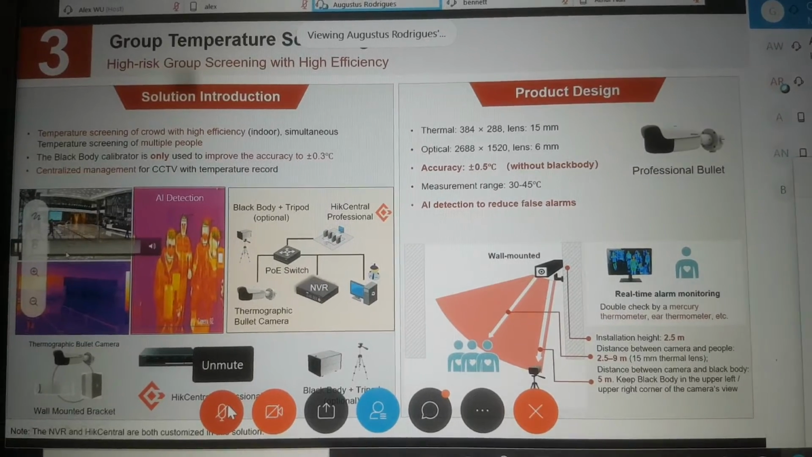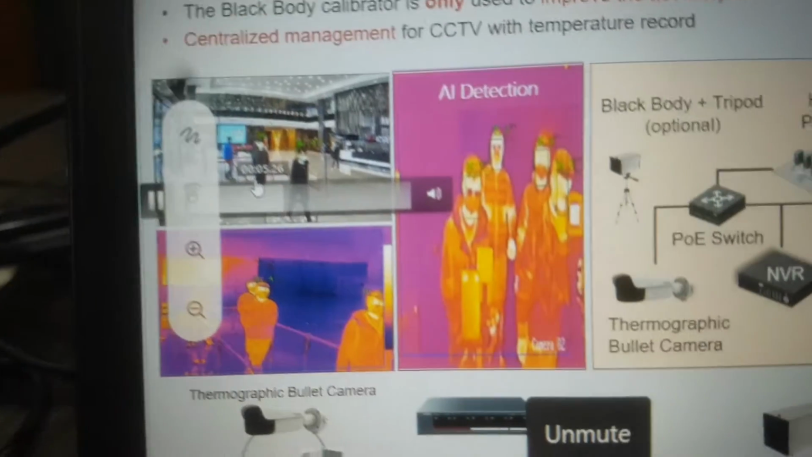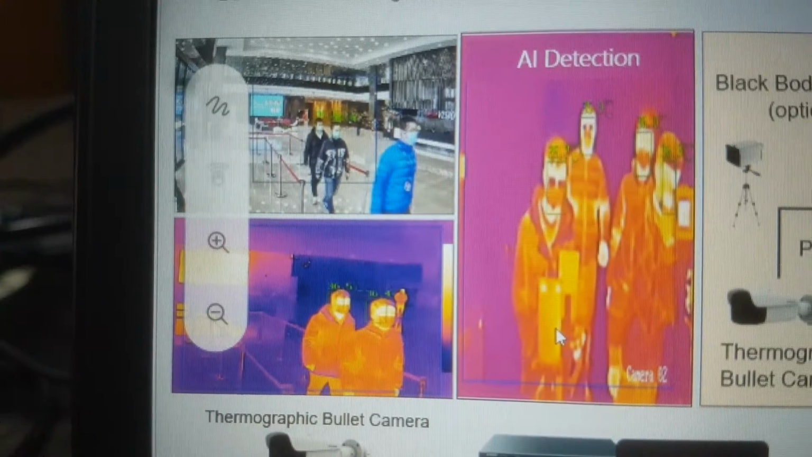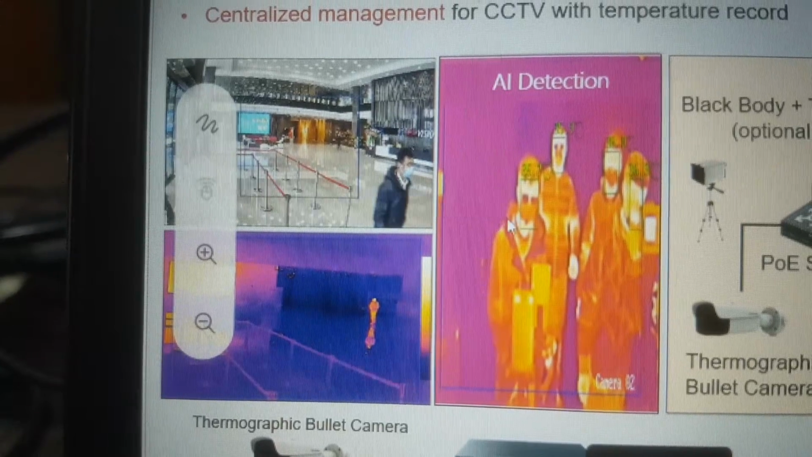So you can see this video which is coming. As I said, we need to put a barricade and we have to do a controlled crowd flow. If it's there, then we'll have an accurate measurement. We can take it up, and centralized monitoring also we can take it up with this.